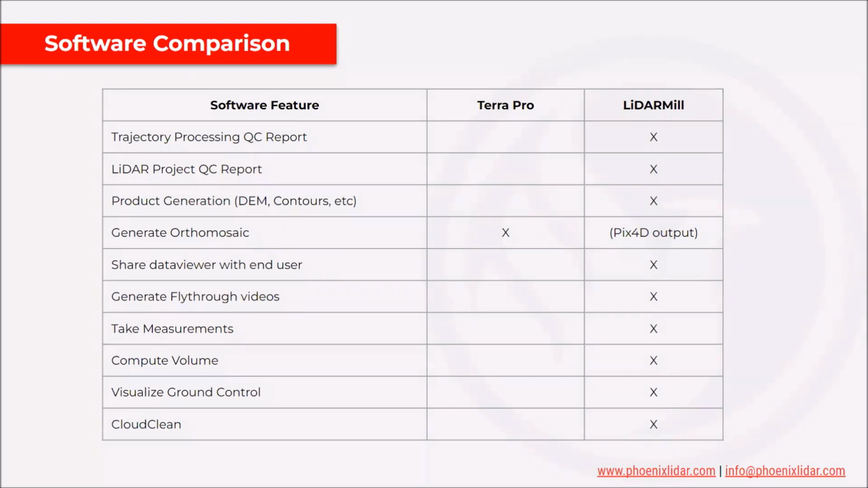Some other features that are lacking in Terra Pro that LiDARMill offers is that shareable data viewer I was discussing, in which you can generate fly-through videos, take measurements, compute volumes, and visualize your ground control, and we make it really easy and very user-friendly. And then one of the final software features offered by LiDARMill is Cloud Clean, and that is kind of cleaning up the imprecision from low precision scanners and removing some of that noise. So we'll take a look at that a little bit.